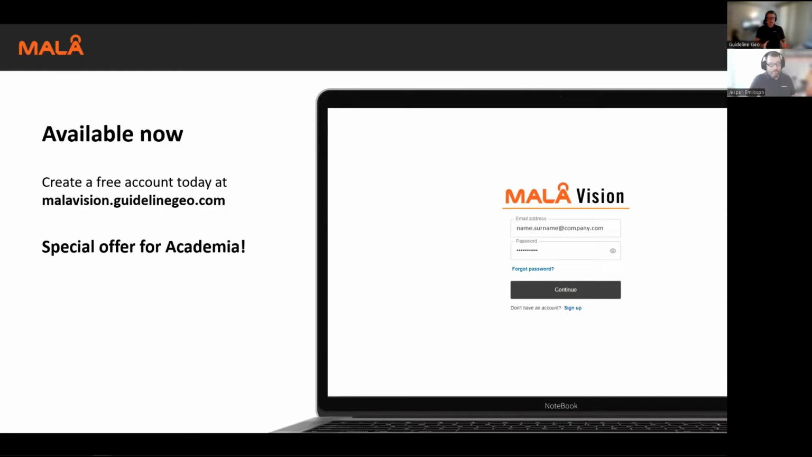We haven't forgotten about academia. We have a special offer for academia. If you are working at an academic institution or a university, you can contact us to get your university upgraded into MALÅ Vision University Free, which is also a completely free of charge service. This will give you and your colleagues 100 megabytes of storage for free, available for anyone signing up from that university with the same email suffix as has been registered with us.